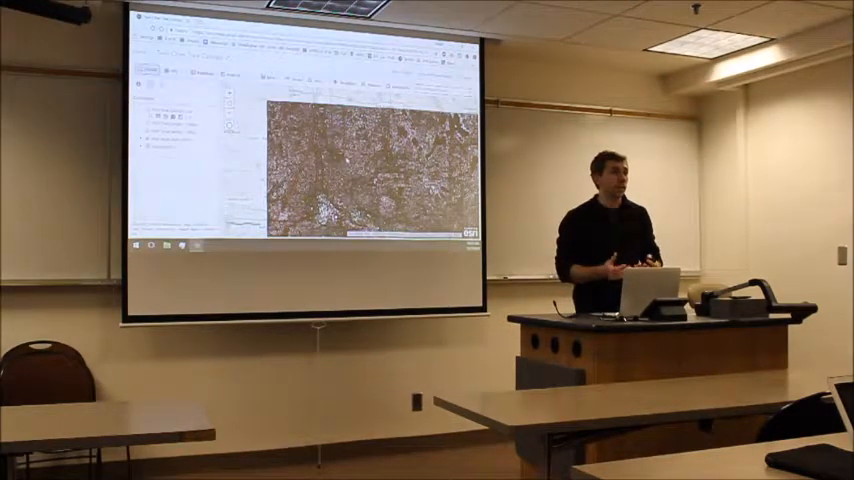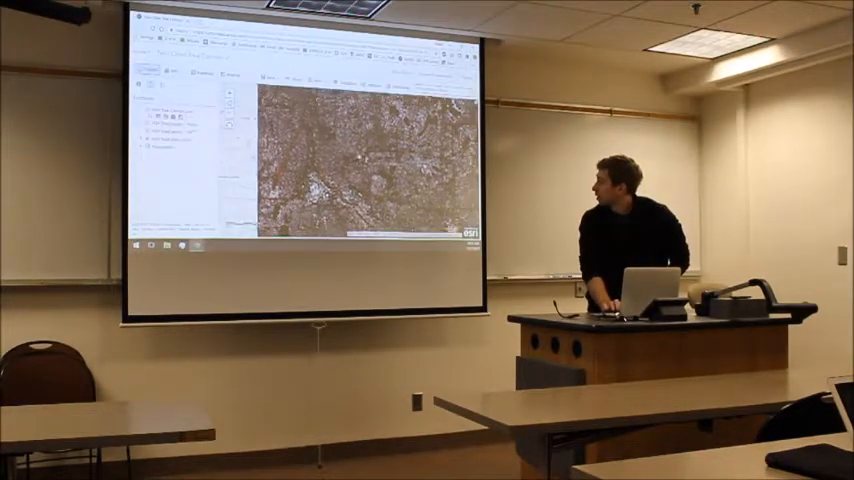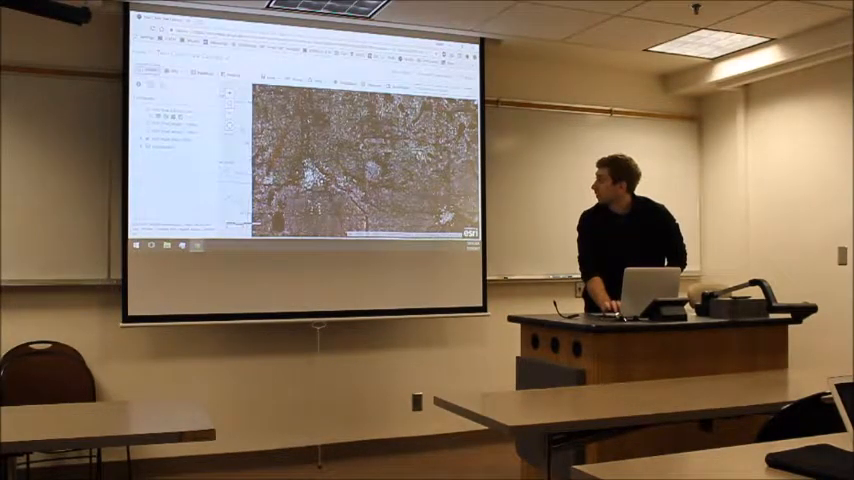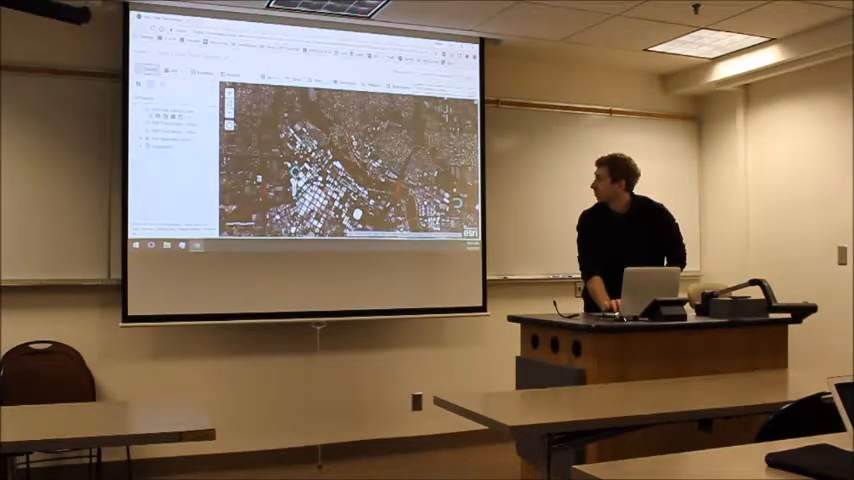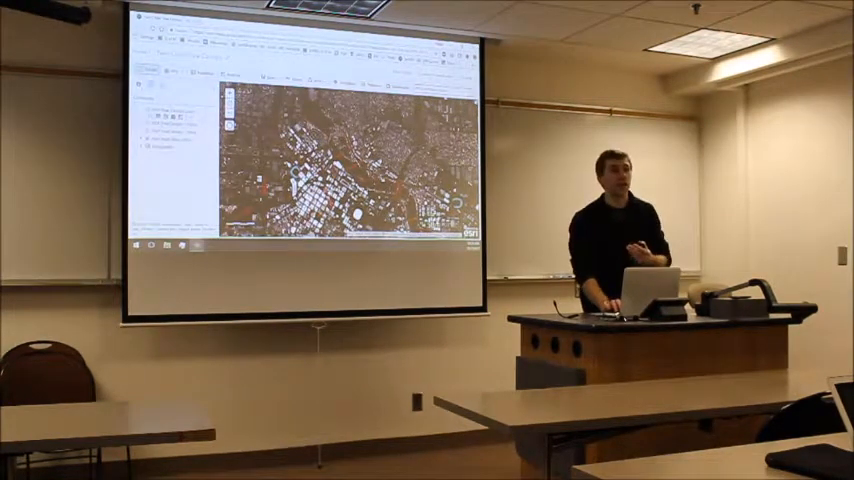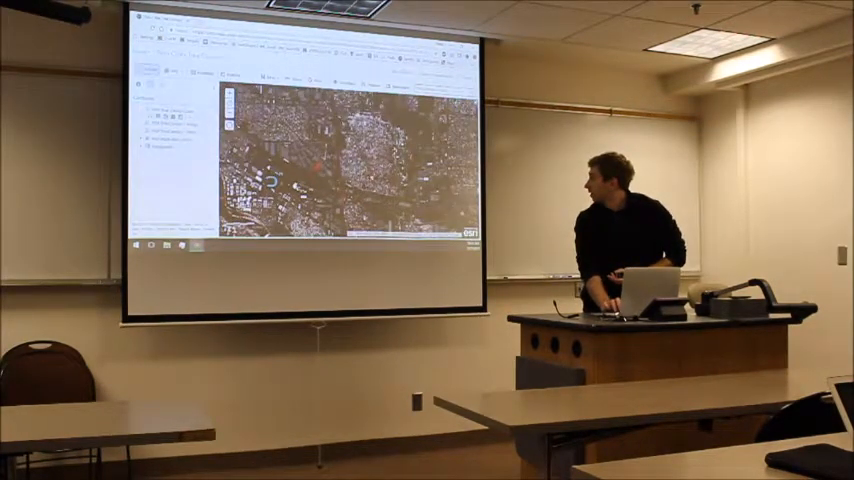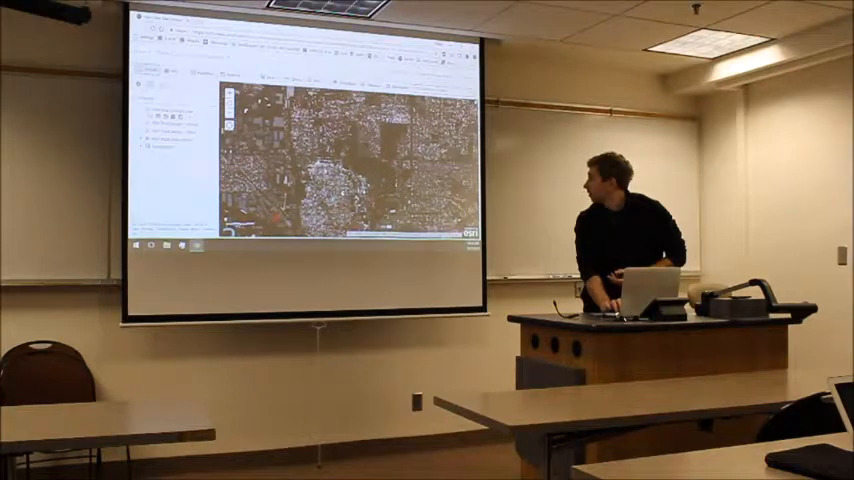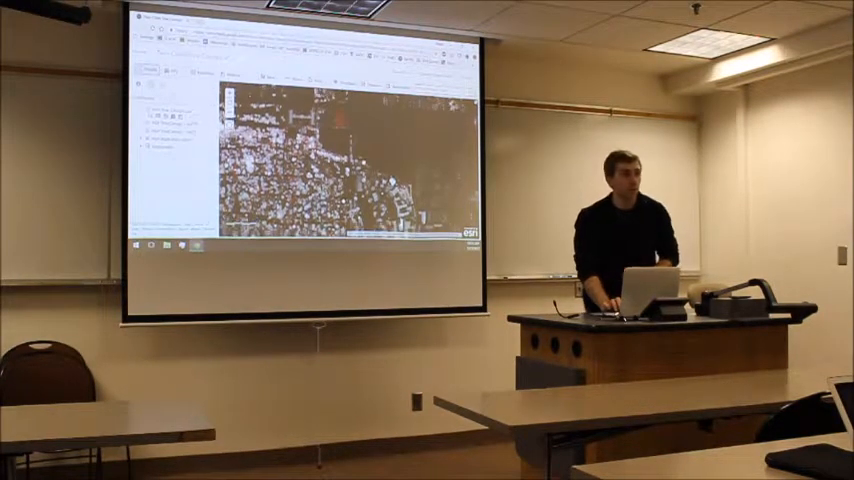So everything that's red shows up as a loss between the two dates. Everything that's blue is a gain, like the stadium wasn't there. And then everything in white is consistent. So there's where the New Bell Museum is. There were trees there at one point.